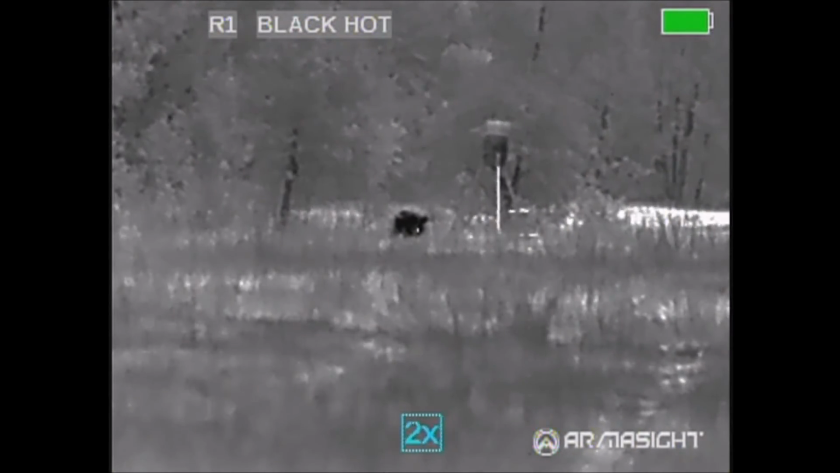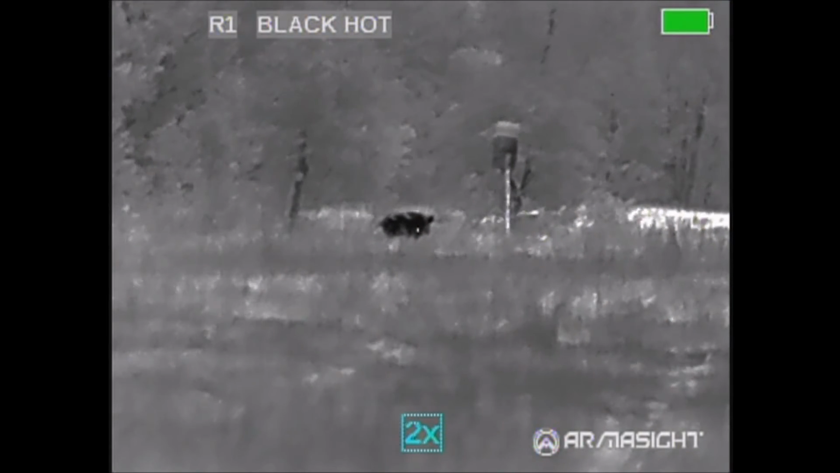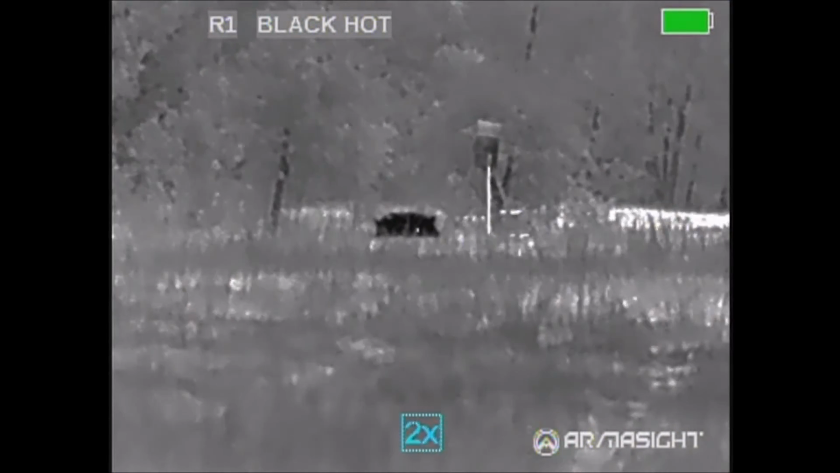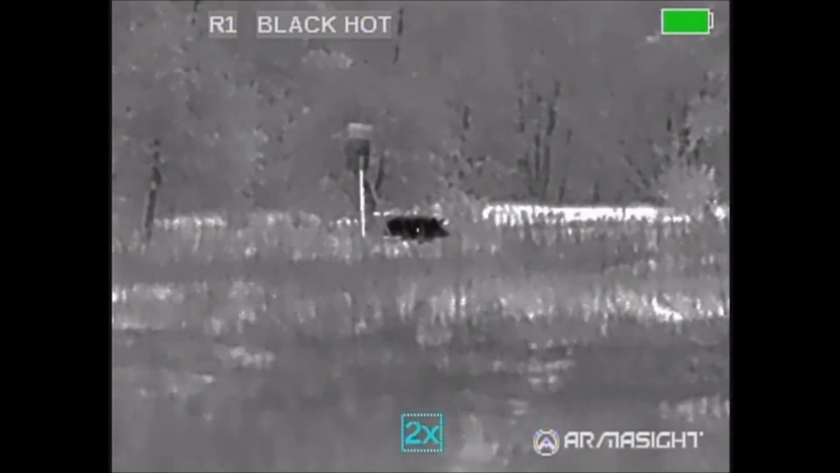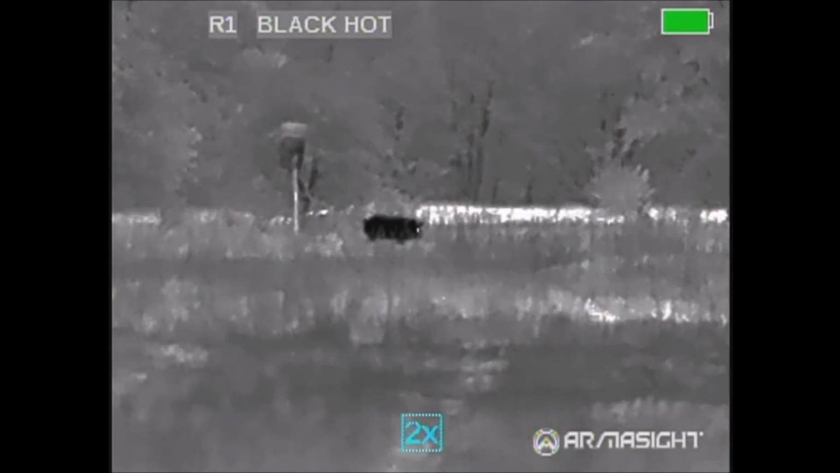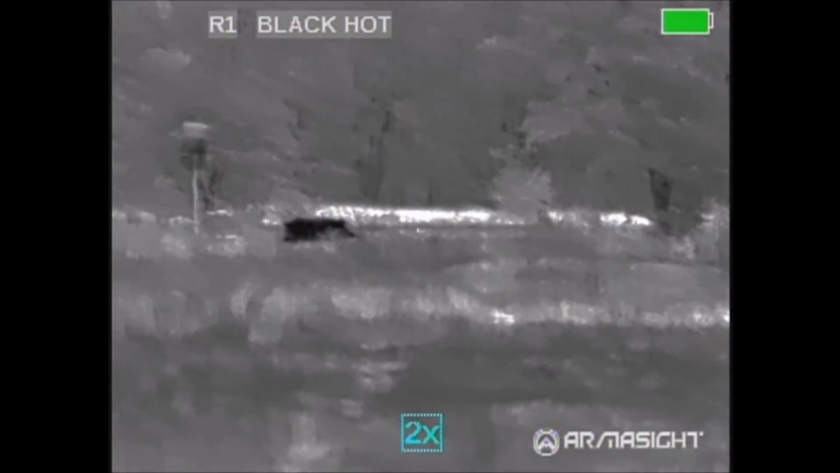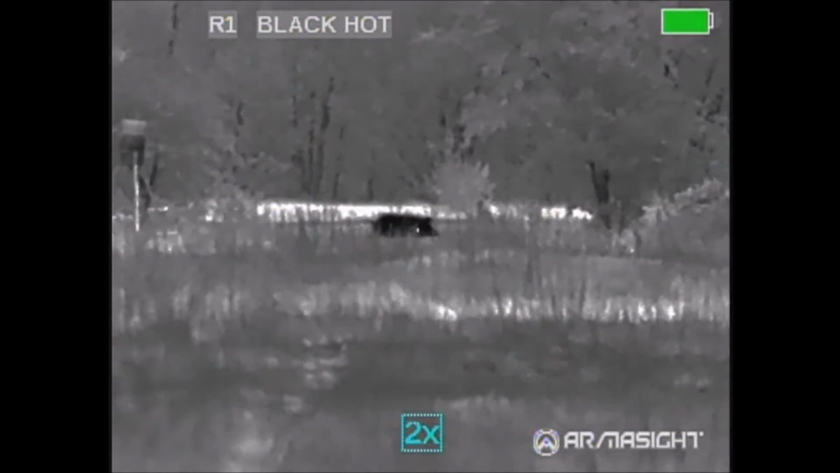Wait for it. And the hog makes the decision to go to the feeder. And then he passes right by the feeder. And he doesn't seem to be turning around. In fact, we think he's heading away from the feeder and heading out to the other side of the property. So we decide to take him.